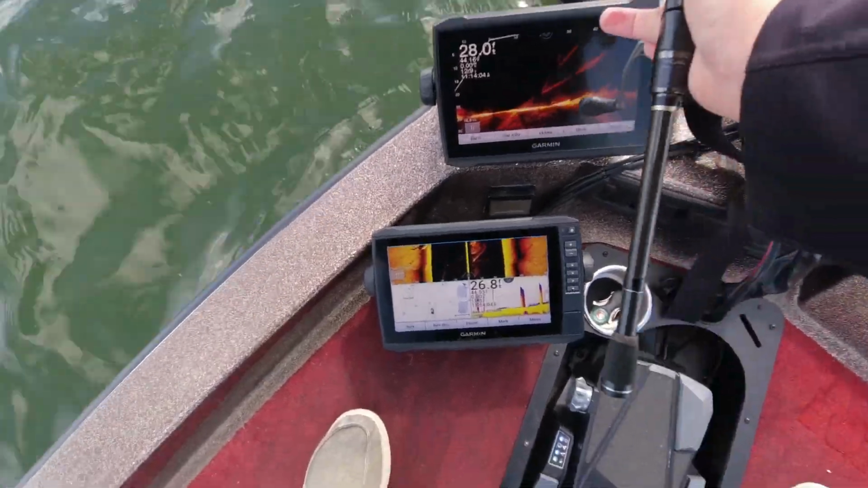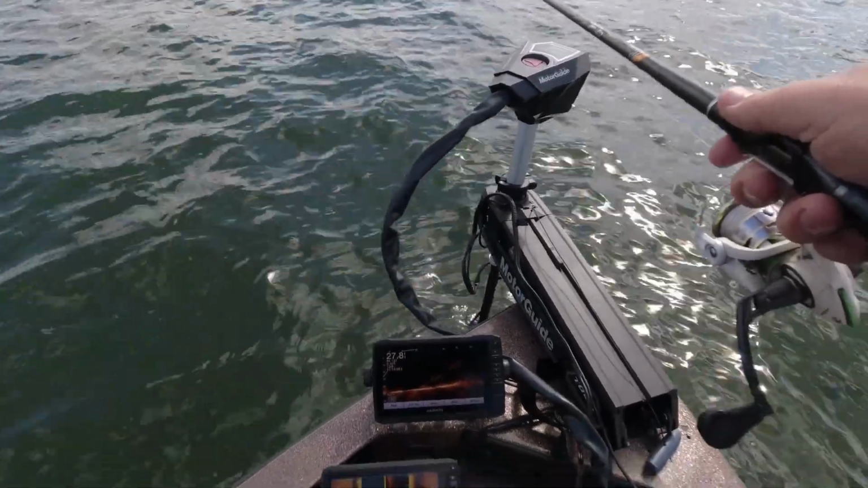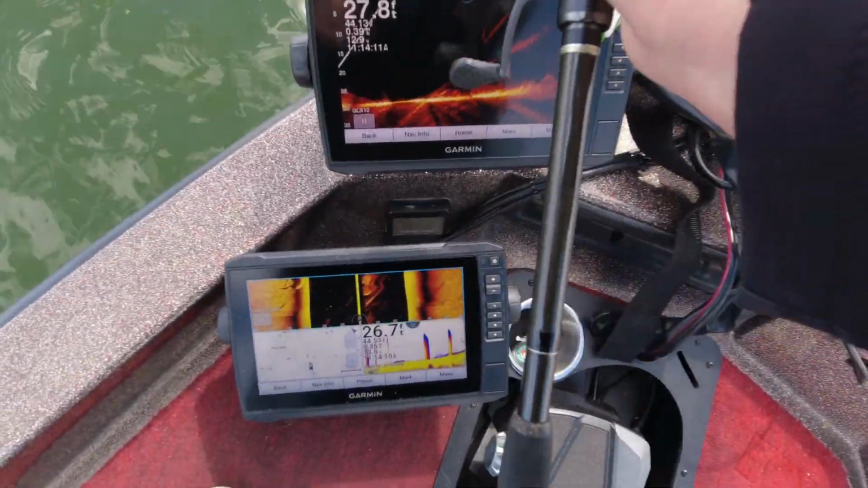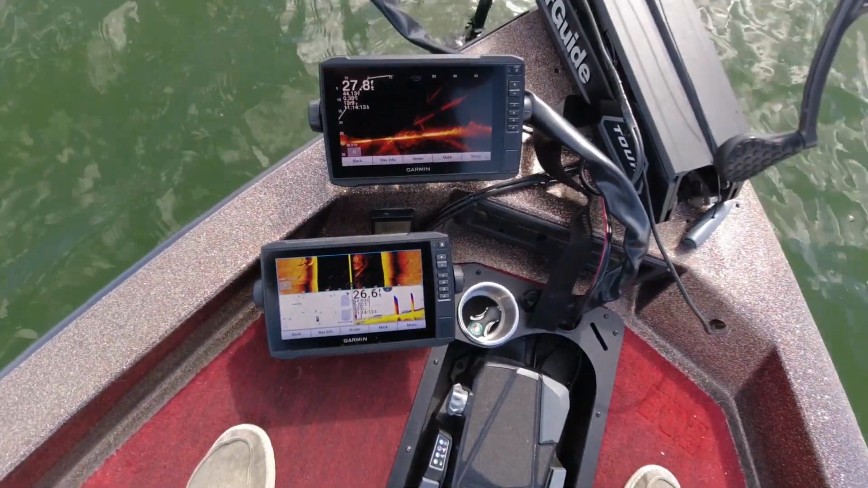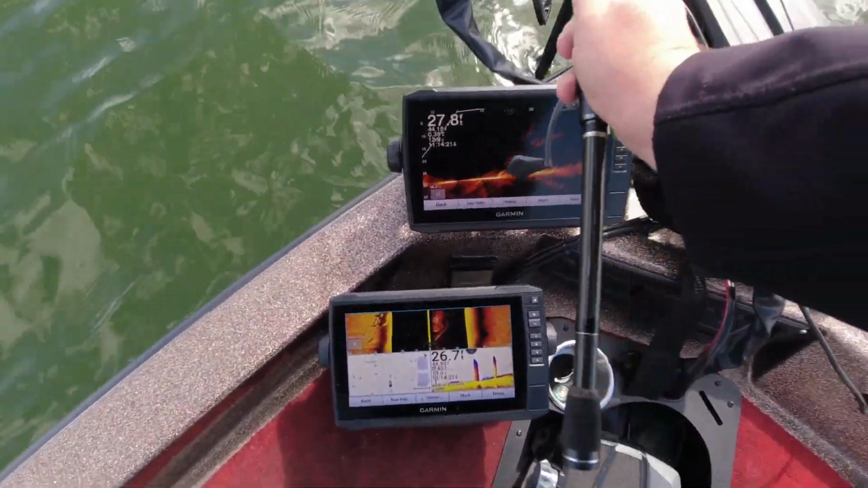Dude, there's a fish right there looking at my drop shot right now. That bright thing right there in the middle, my drop shot is right there. He came rushing in there after that. You can kind of see him swimming right there.